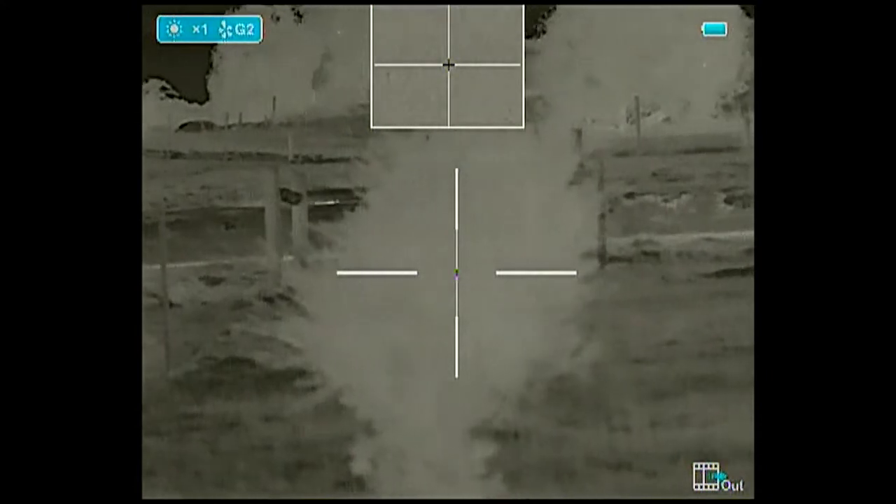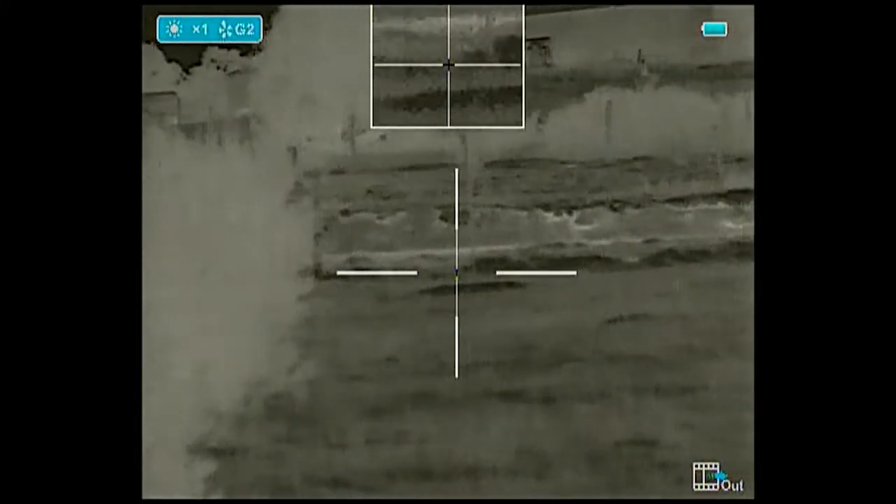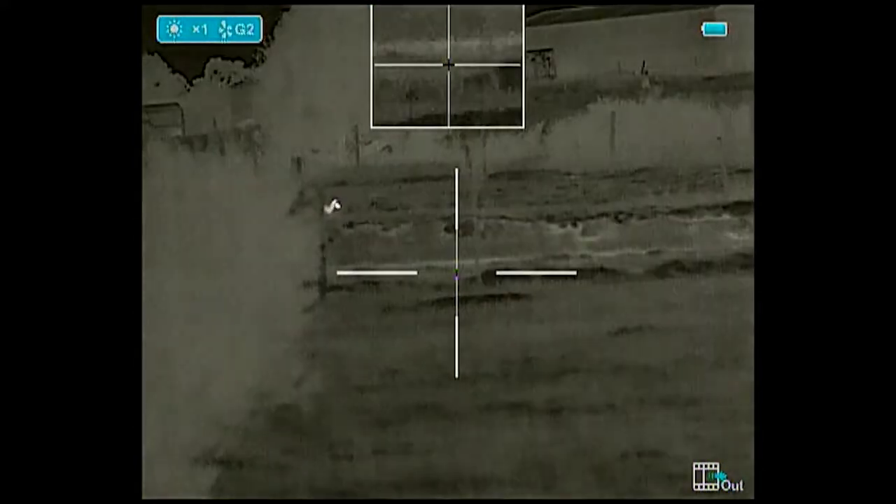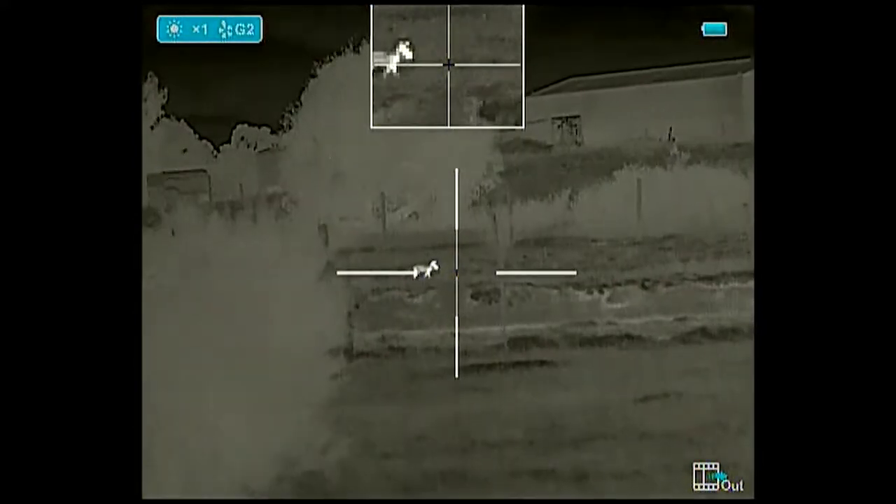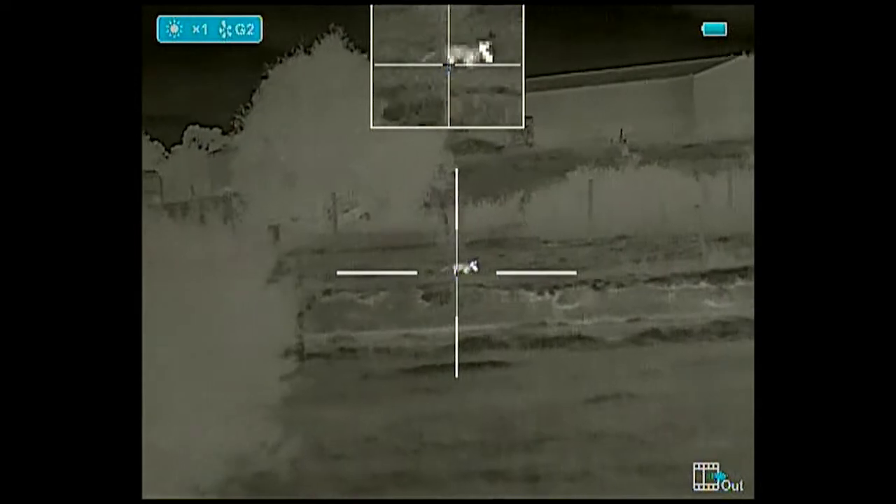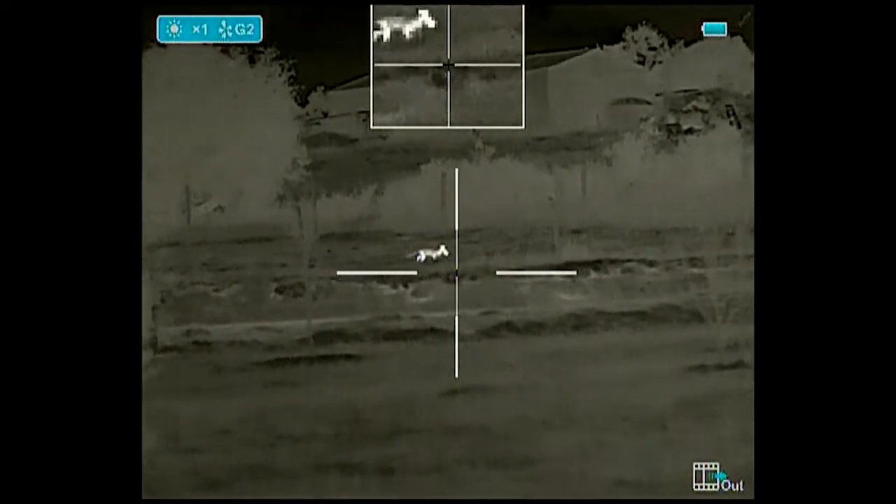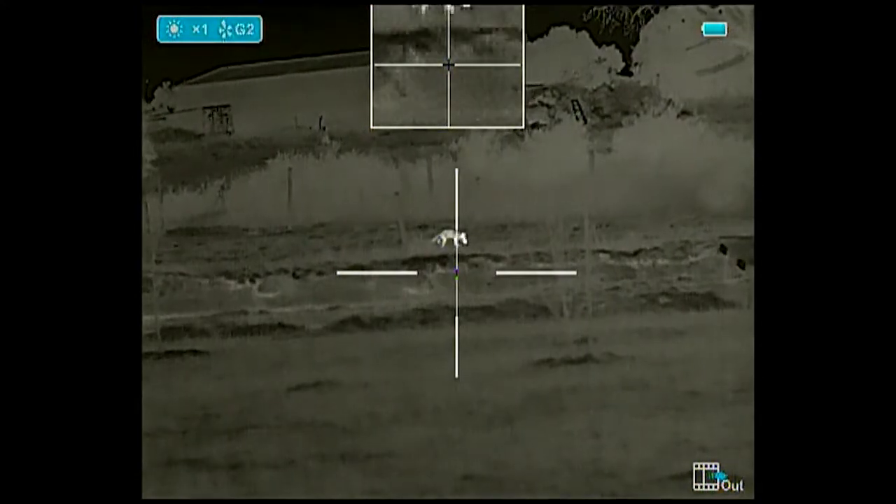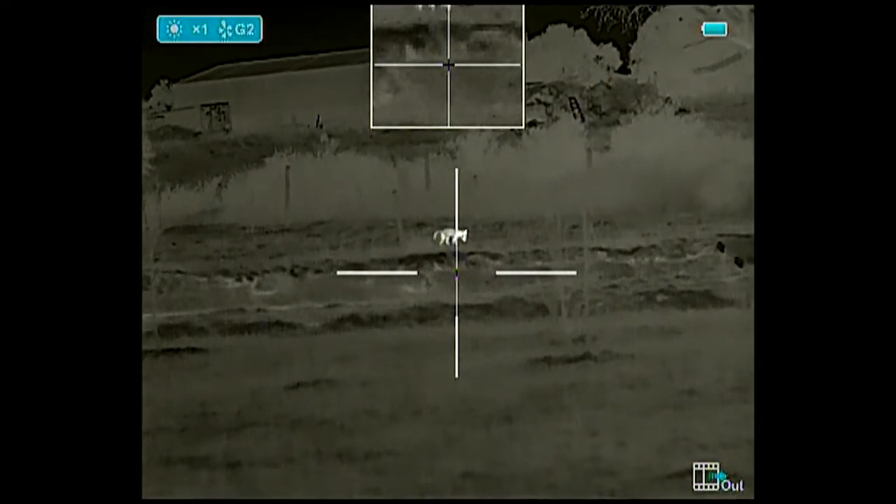I am predominantly a shooter of foxes, occasional rabbit, but that's about as big a game as I get. I am detecting, identifying and shooting them up to about 200 to 220 metres. I can detect them a lot further out than that, but I'm not 100% sure what it is, and if I can't ID it, I don't shoot it.